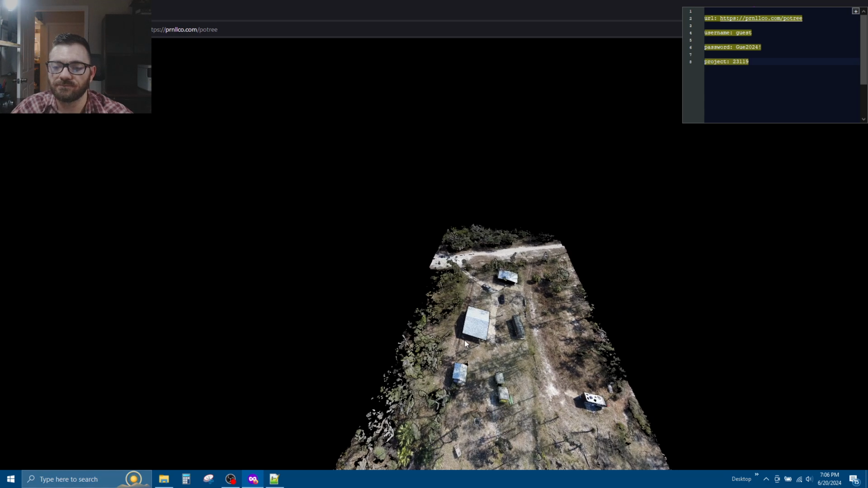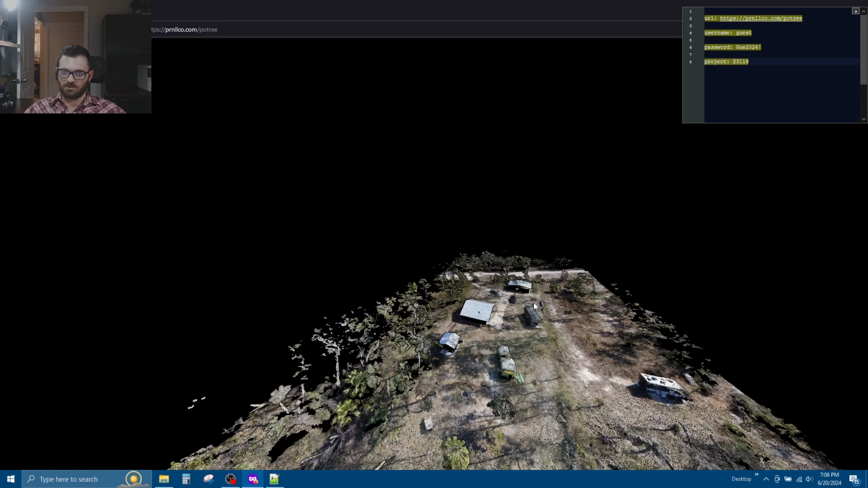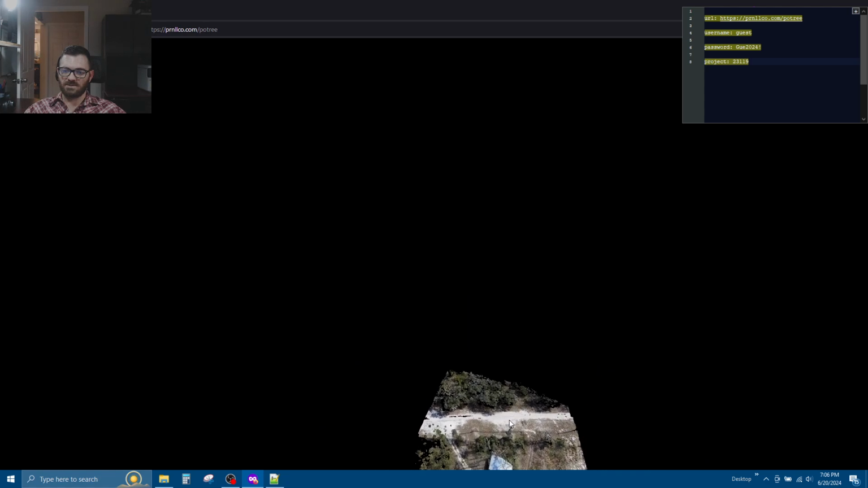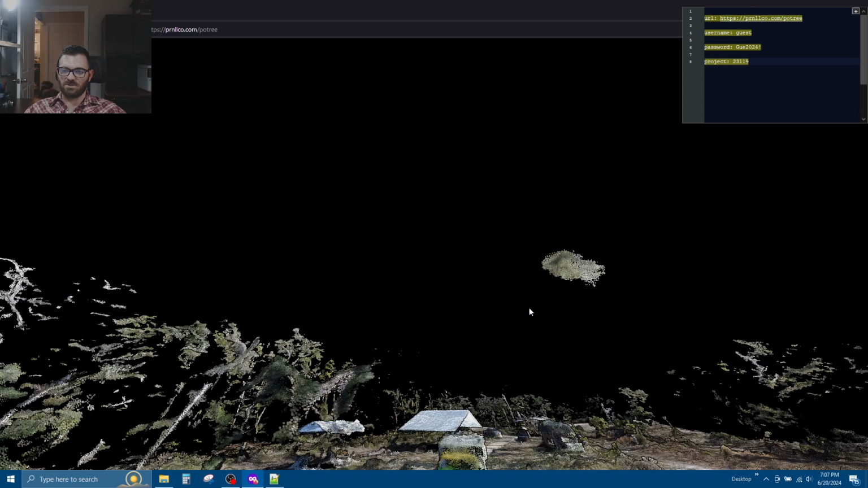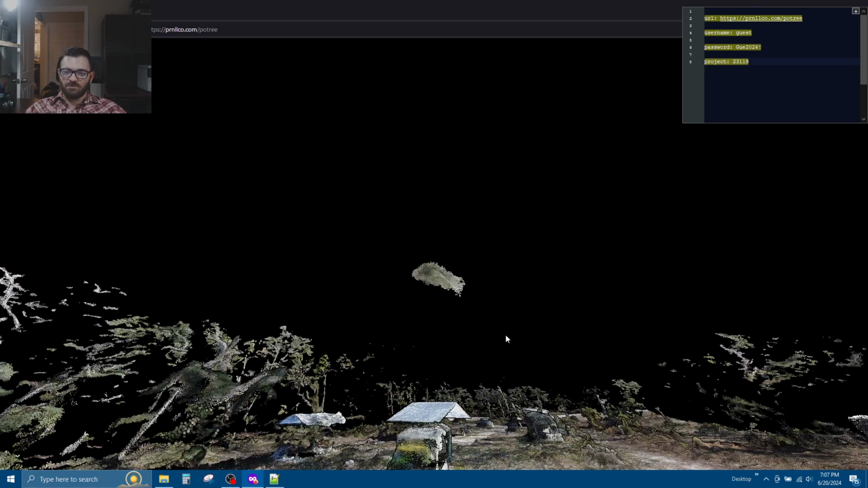Drag it. Rotate back down. Go back to the front from the opposite direction. Somebody's pulled up. But that's pretty much it for now. Any questions, just ask. I'll try to do this again soon.